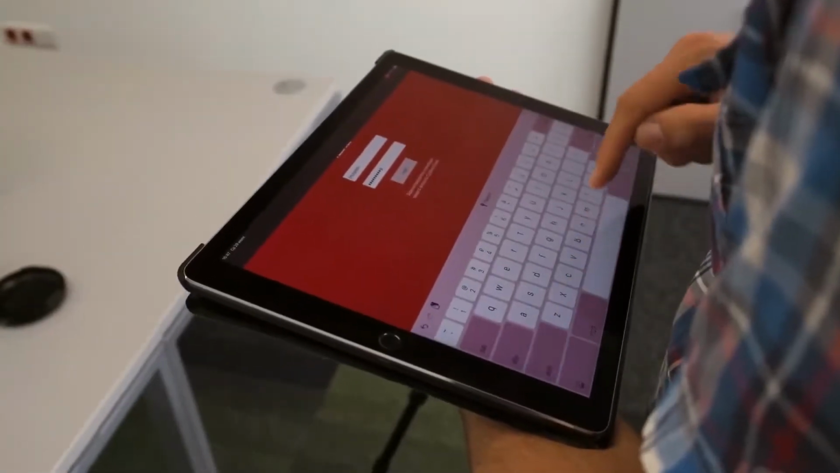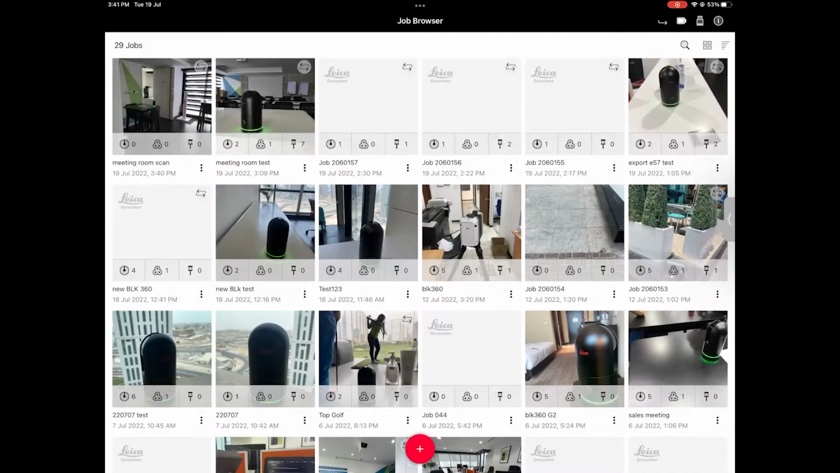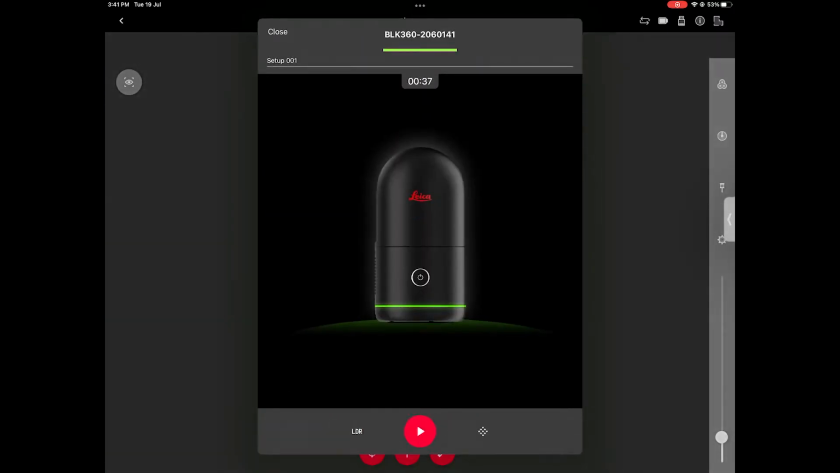Hey guys, today I decided to tell you about major updates in the mobile field application Leica Cyclone FIELD 360. Leica FIELD 360 is a mobile device application whose main purpose was to control the scanner, pre-register scans, and add some additional information as geotext to your project.